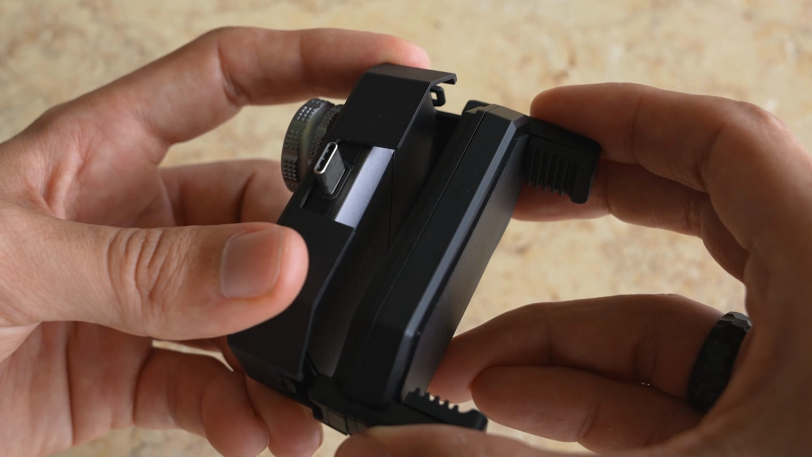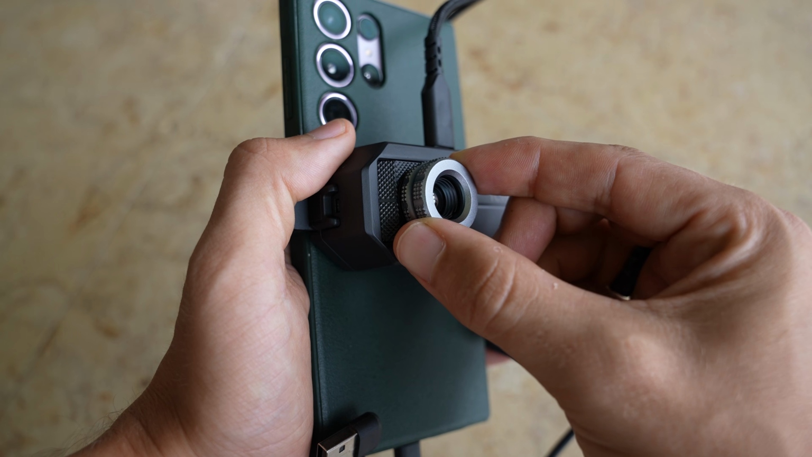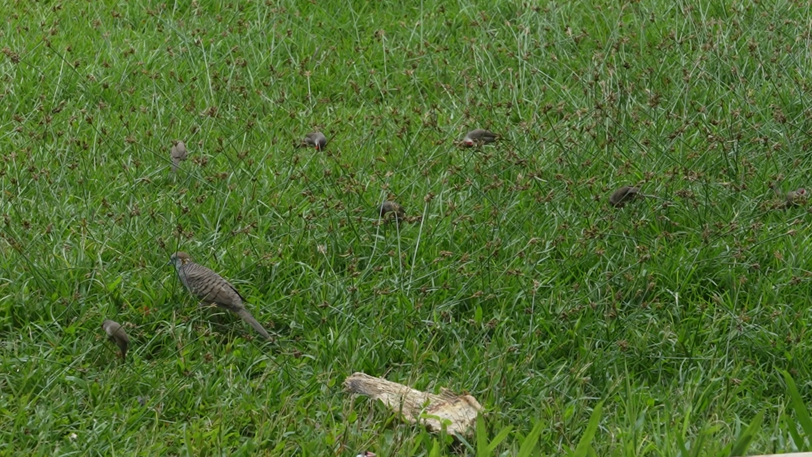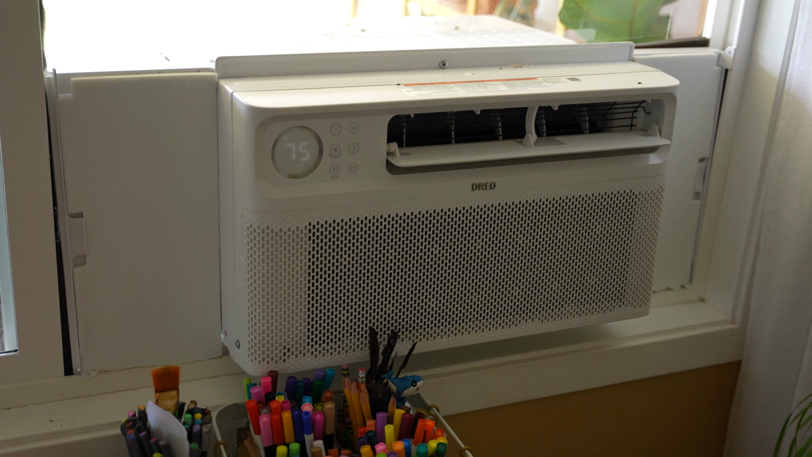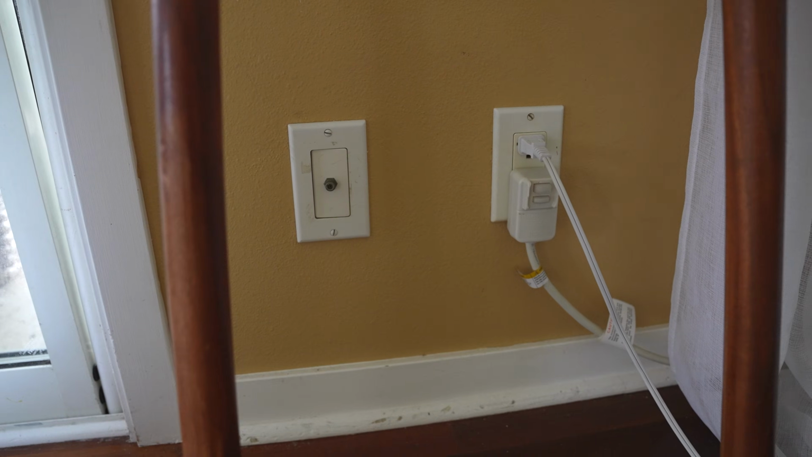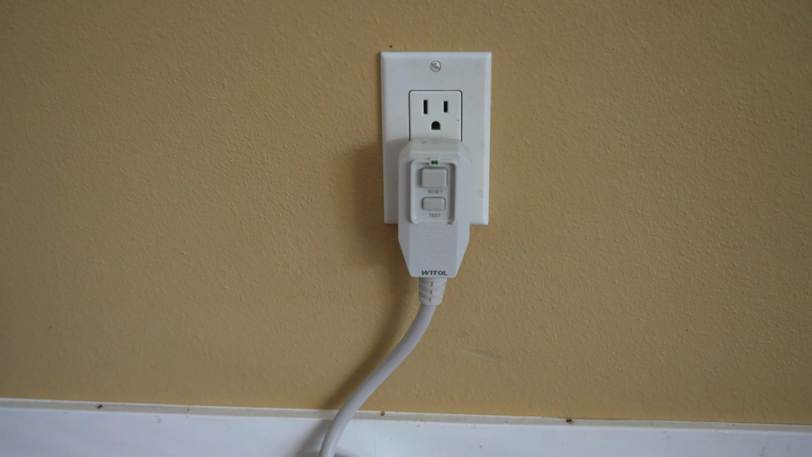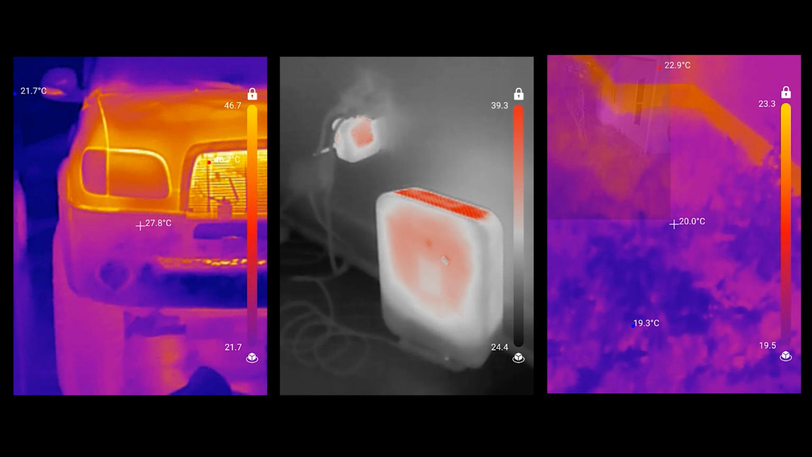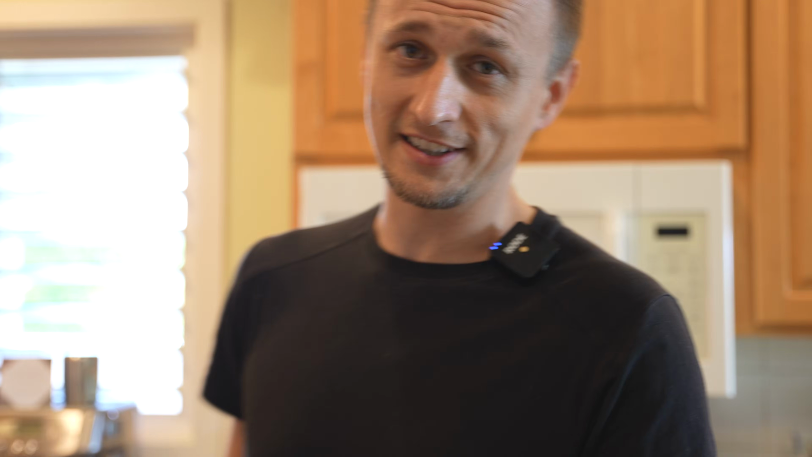I have 3 things on the to-do list for this video, and number 1 is to see how well this camera picks up animals, rodents, and birds at night. Number 2 is to check my window air conditioners and my portable air conditioner to see how poorly sealed they are and what are the areas where I can seal them up better. And number 3 is to check some of my power outlets because I remembered something very important that I had forgotten. But besides those 3 things, I'm probably going to be checking and testing a bunch of other stuff, so whatever I find interesting, I'm going to go ahead and include that as well. So let's begin and see what the world looks like on the other side.